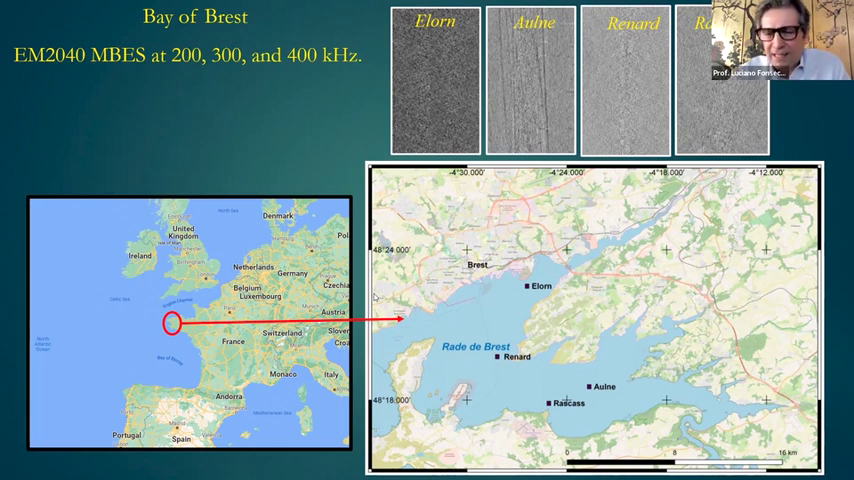They have different sediment types. I will show you some photographs and sediment analysis. They are very flat and uniform, perfect for analyzing backscatter statistics. We surveyed this area with the EM 2040, a multibeam imaging at three frequencies: 200, 300, and 400 kHz.